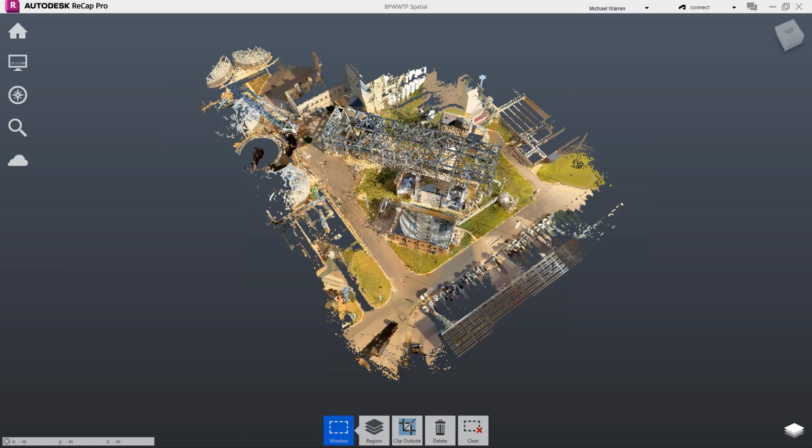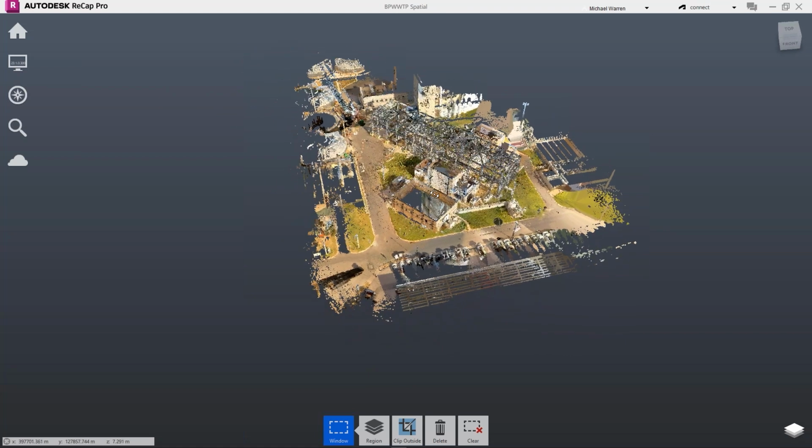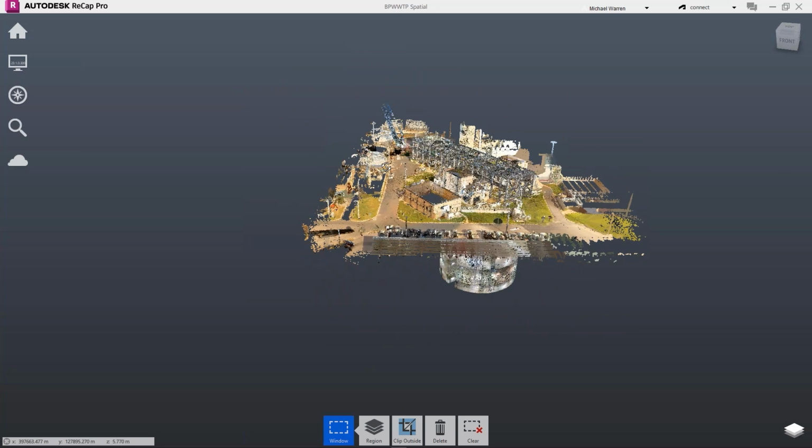And with that, I'm going to switch over to a visualization. Everyone should be able to see Recap. Yep. We can see Recap. And this is a representation of what was captured with the VLX.